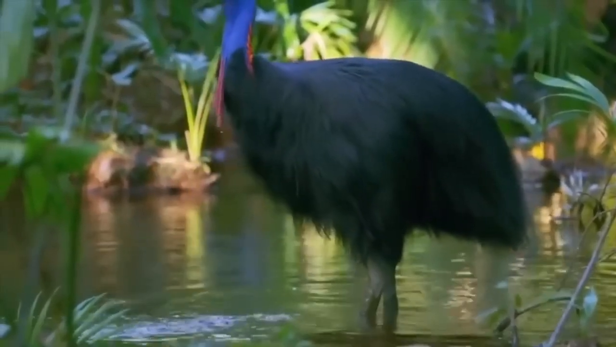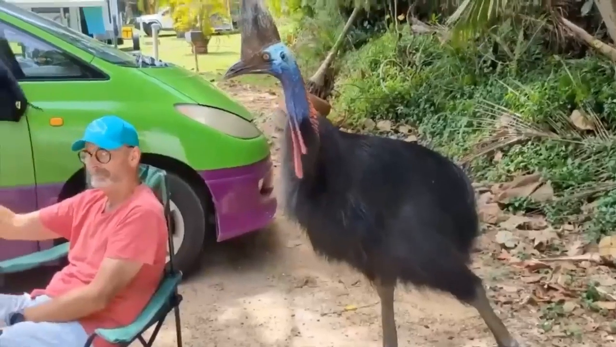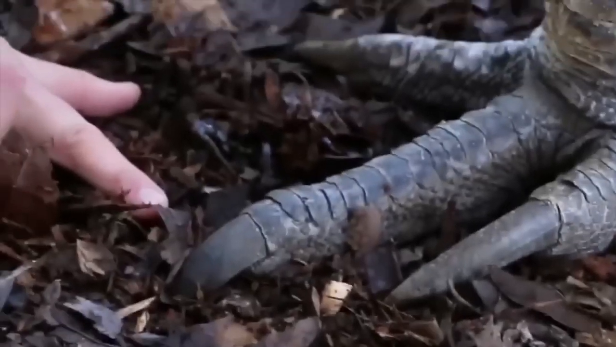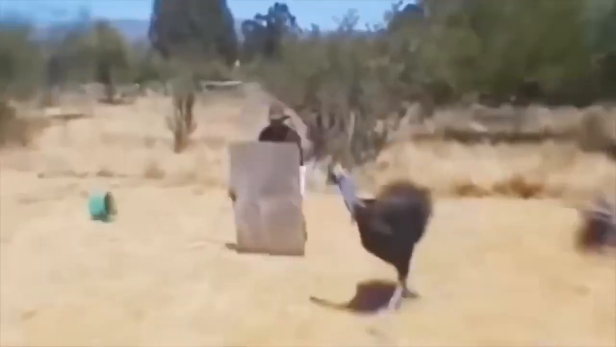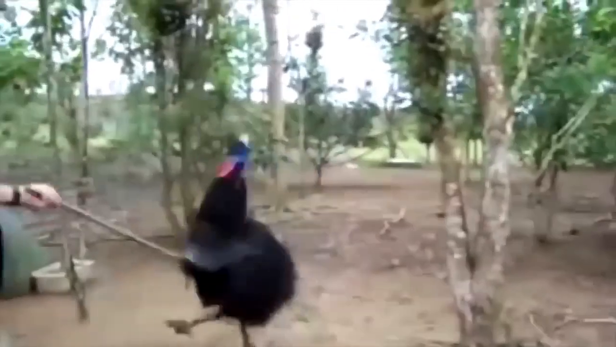The cassowary is usually known for its striking appearance, with its bright blue head and neck and a large bony protrusion on its head called a casque. However, these birds are also incredibly dangerous, with sharp claws on their feet that can cause serious injury or even death. Cassowaries are also known to be territorial and can become aggressive if they feel threatened. And when they do, get ready to run as fast as you can and as long as you can, because they will follow you as long as they can.